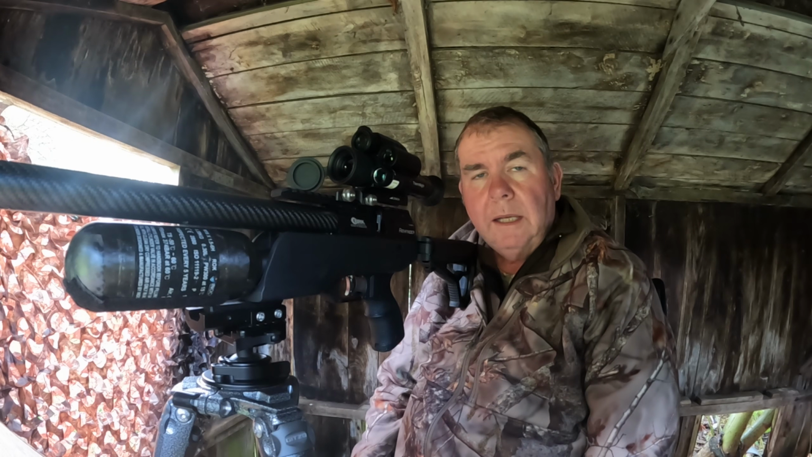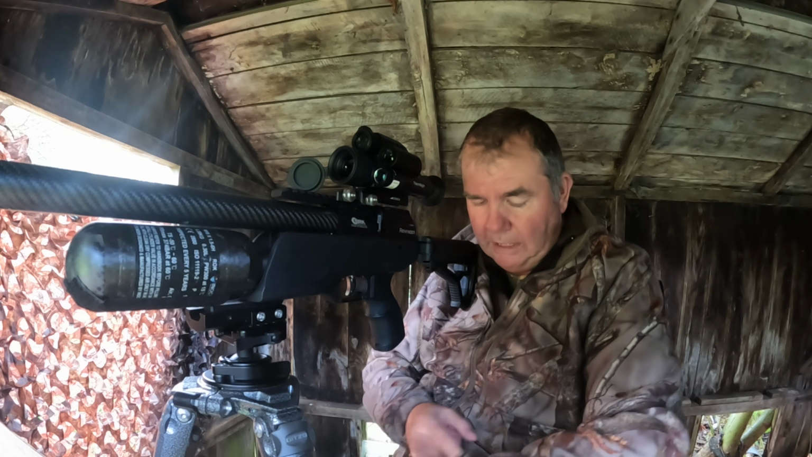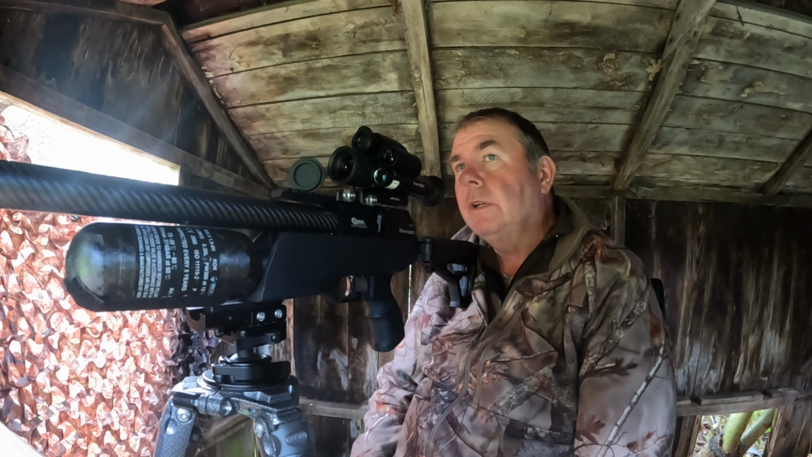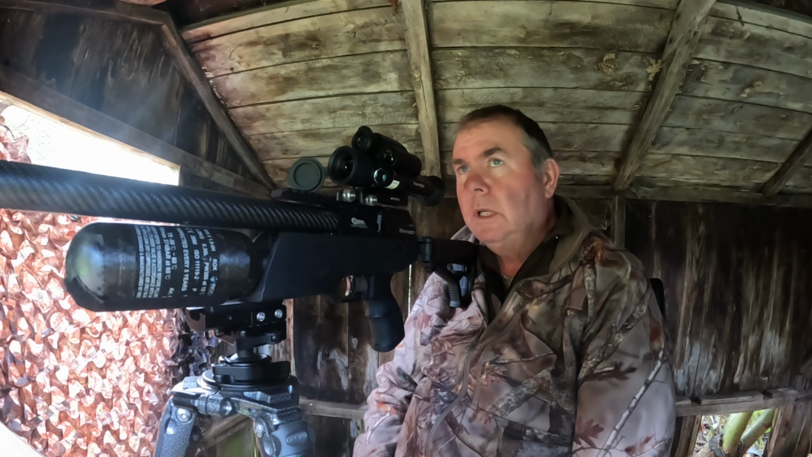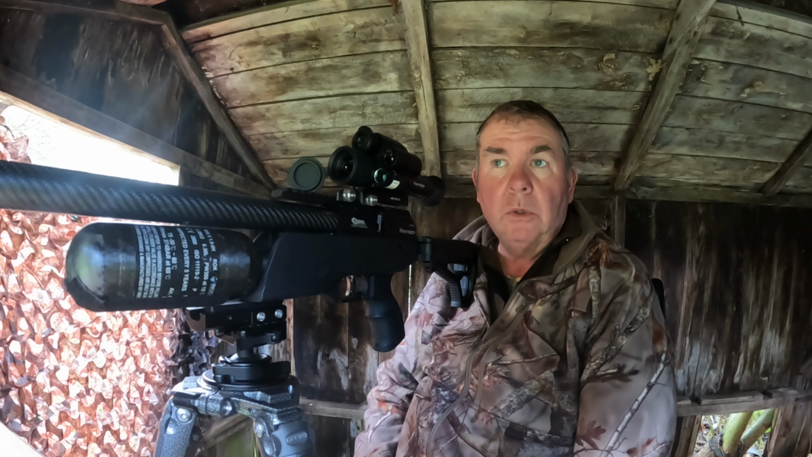Well, that's it. I'm going to head up to the second feeder now. It's just shy of 10 o'clock, so I'm going to head up there now and see what I can pick up there. I've got 3 greys on this first feeder this morning, so looking at the trail cam footage of feeder 2, I'm hoping to get probably half a dozen with any luck, but we'll see what happens.